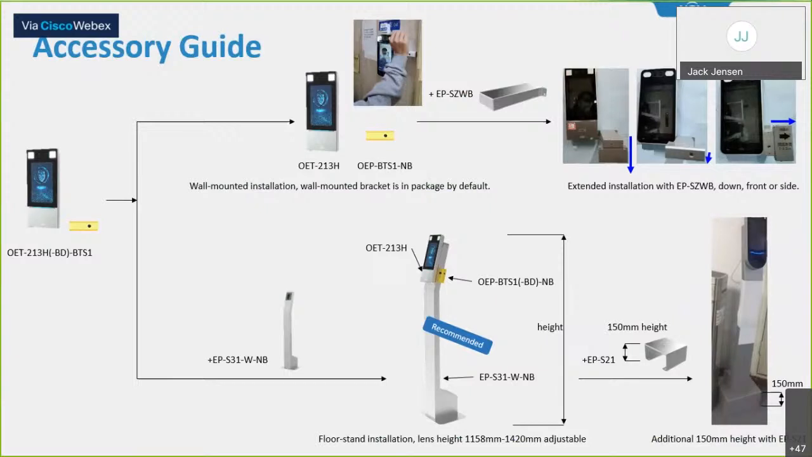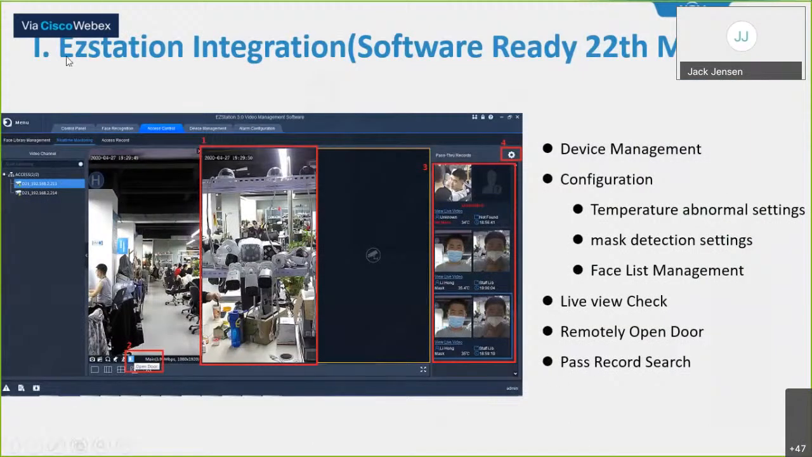So we have another presentation from last week where UniView went into great depth covering all of the strengths and advantages of their thermographic systems. We'll send that to everybody participating in this as well so that they can use that for reference. I'm going to close Terry's presentation here since his audio died.